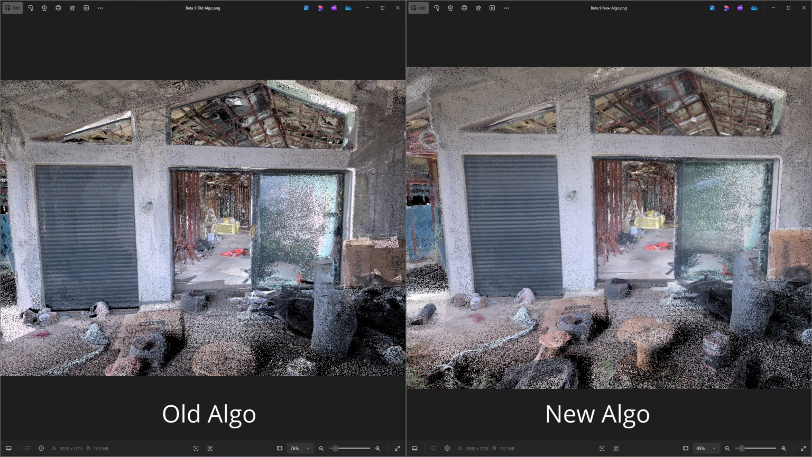The image on the left shows the old algorithm, while the one on the right is from the new version 1.7. The new algorithm generates a denser point cloud, about 51 million points compared to 45 million with the old one. You can also see a clear improvement in the color distribution, especially on the steel shutter door. By the way, this new algorithm was officially released as an update on June 4th,